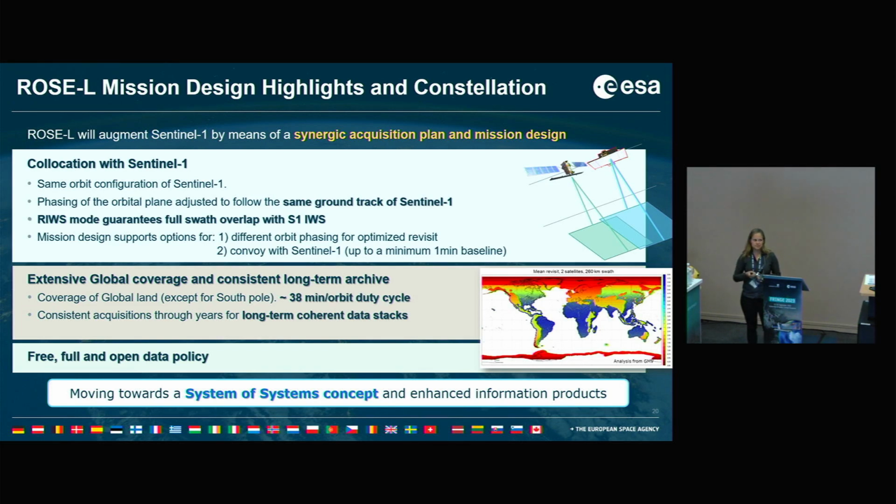It depends a bit on which application you ask, what the community wants, and we need to find a trade-off here. It's not decided yet. With the mission, we plan to generate a new archive of L-band data with consistent, good coherence. We have a duty cycle of 38 minutes in orbit in general, and the data will be, like for Sentinel-1, free and fully open to the community.